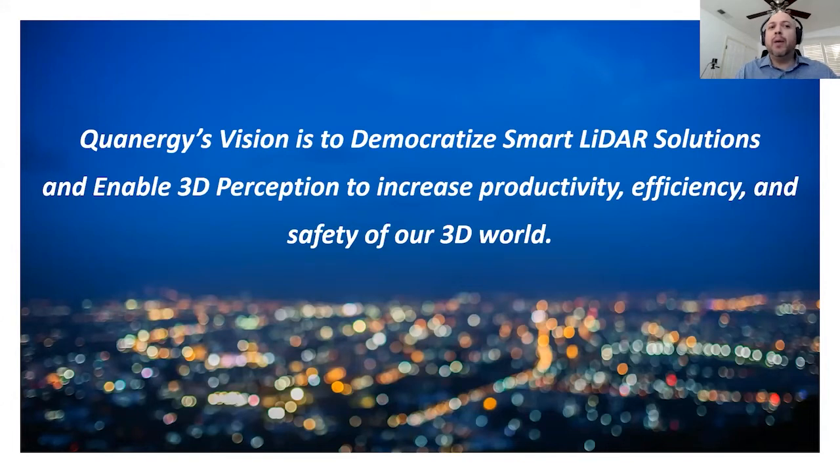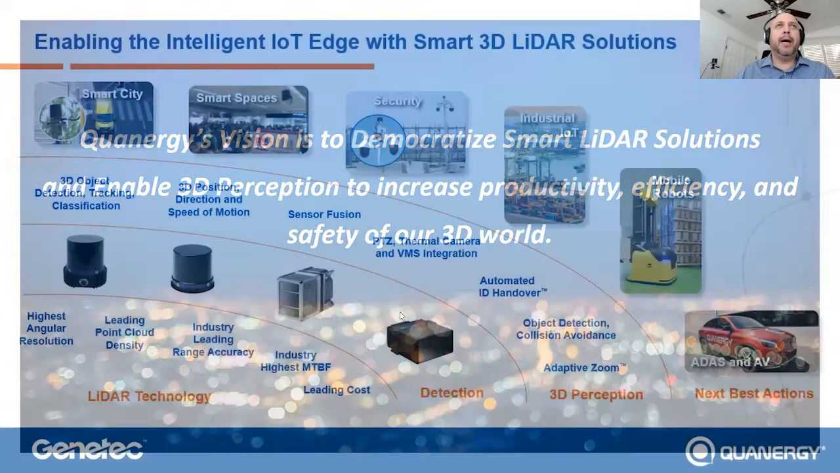And not only do we manufacture hardware, but we also develop the software, which is what we call perception. So think of perception like a video analytic to a camera. Perception is our analytic to our LiDAR sensor. At Quanergy, we truly are looking to democratize the use of LiDAR to increase productivity, efficiency, and safety in our 3D world. I'll go a little bit deeper into that.